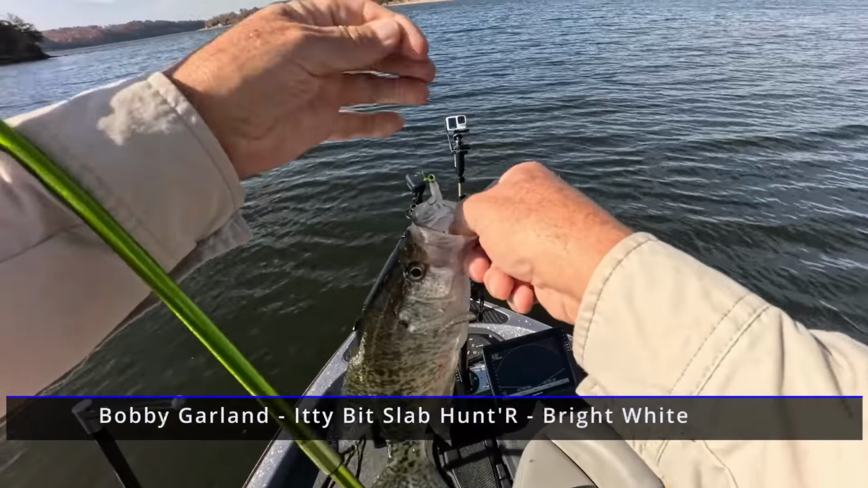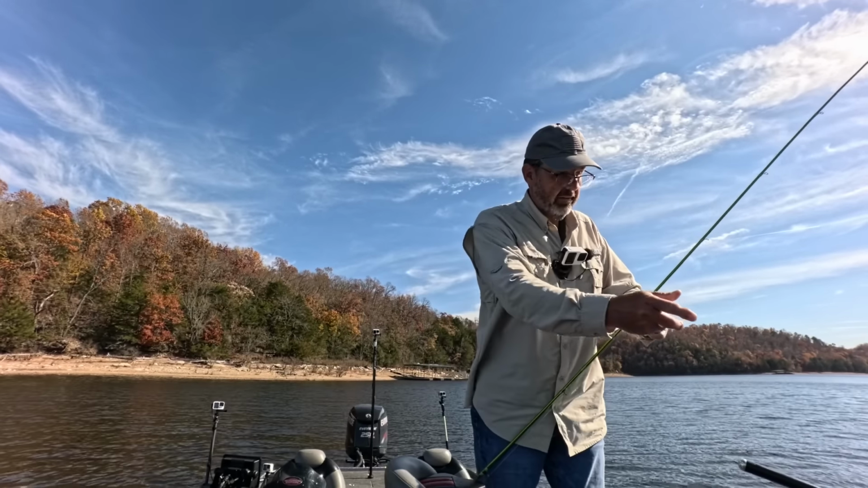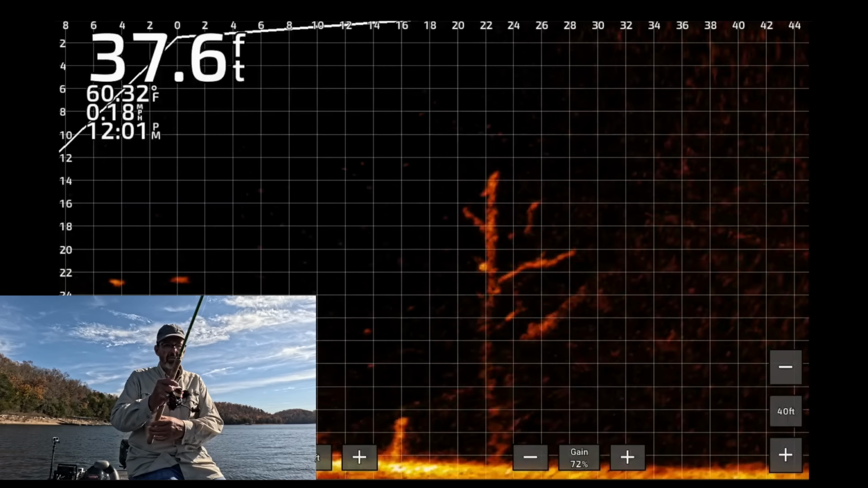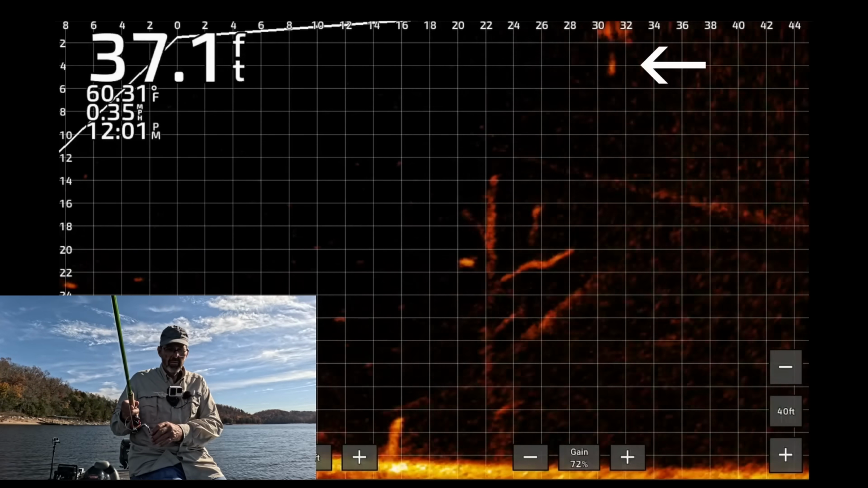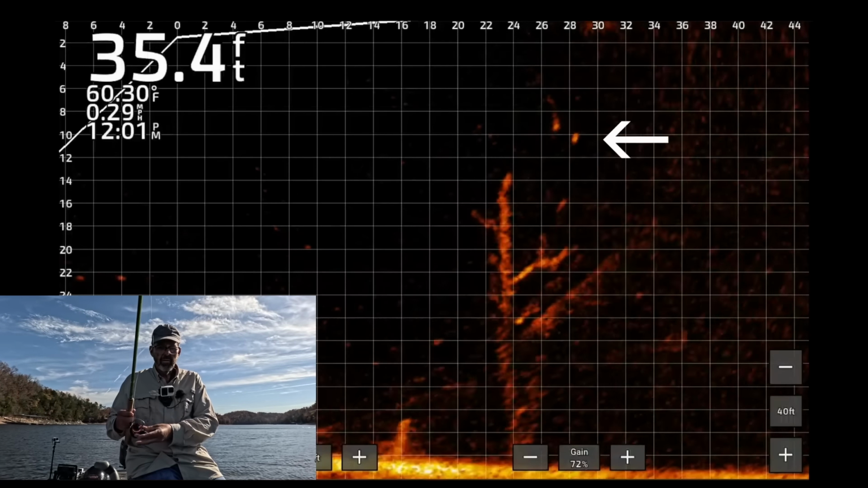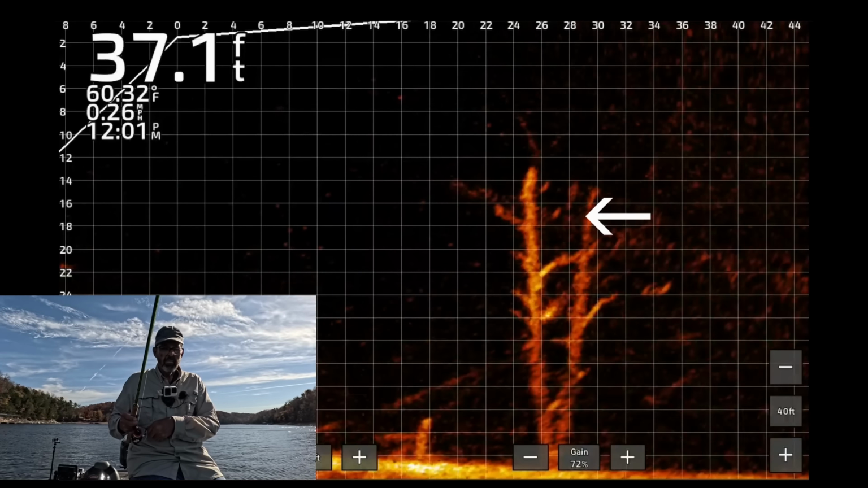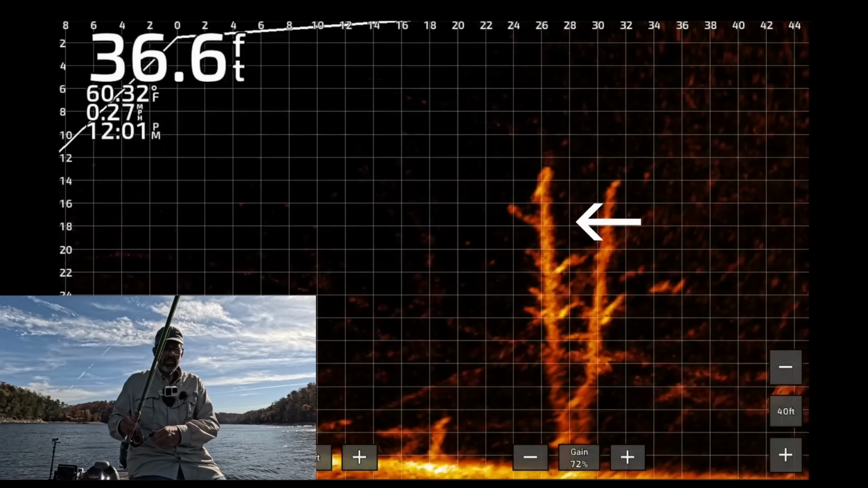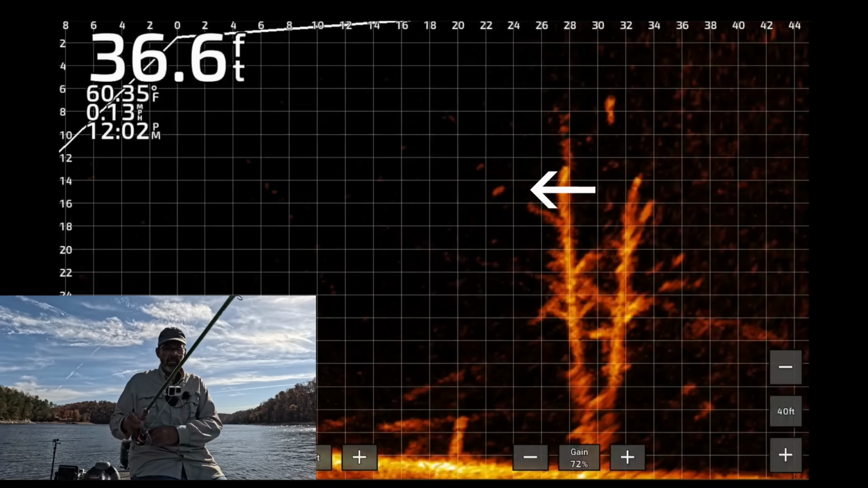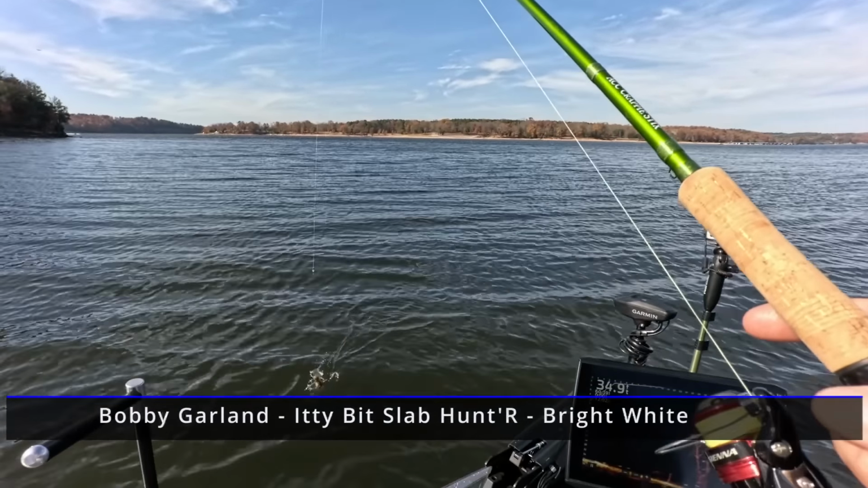Found the crappie. I am literally right at the mouth of the creek, and they are deep. I think this is a small, oh, it's a bluegill.